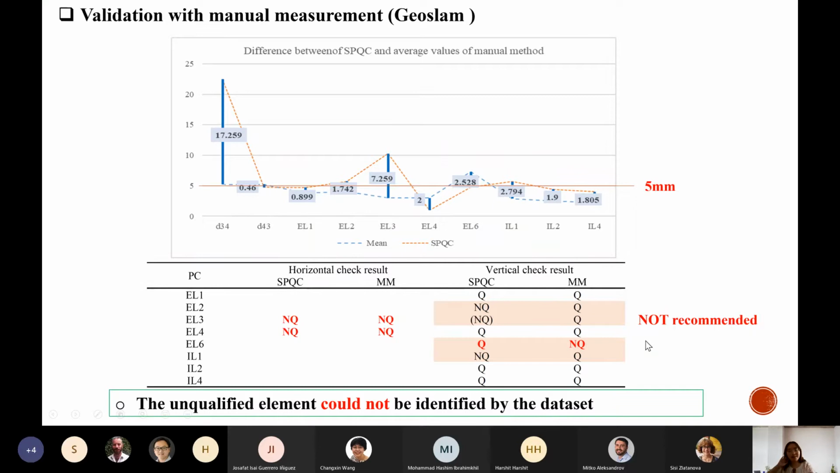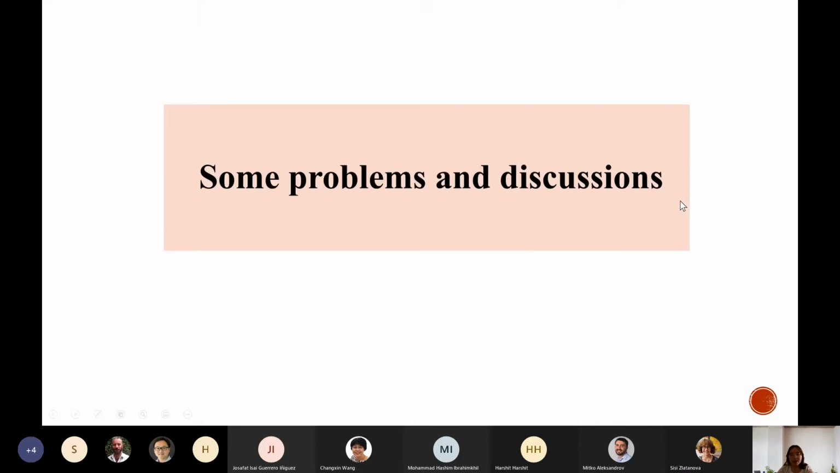And in my next step, I will make a detailed comparison of parameters like the density and some other parts, to study the relationship between the parameter setting and the quality of the laser scanning data. And I also have some problems that I hope to discuss with you.